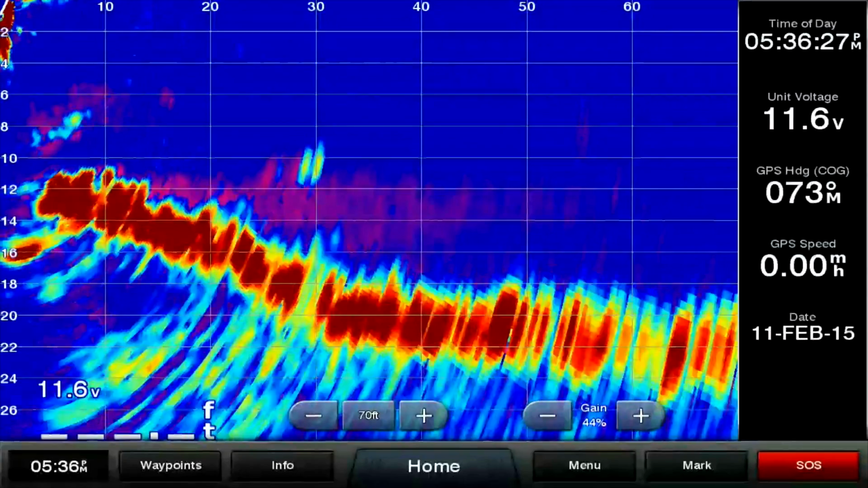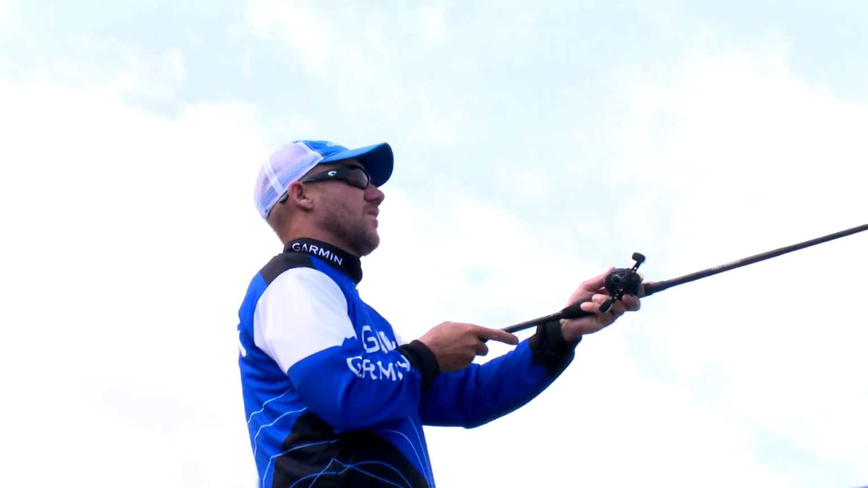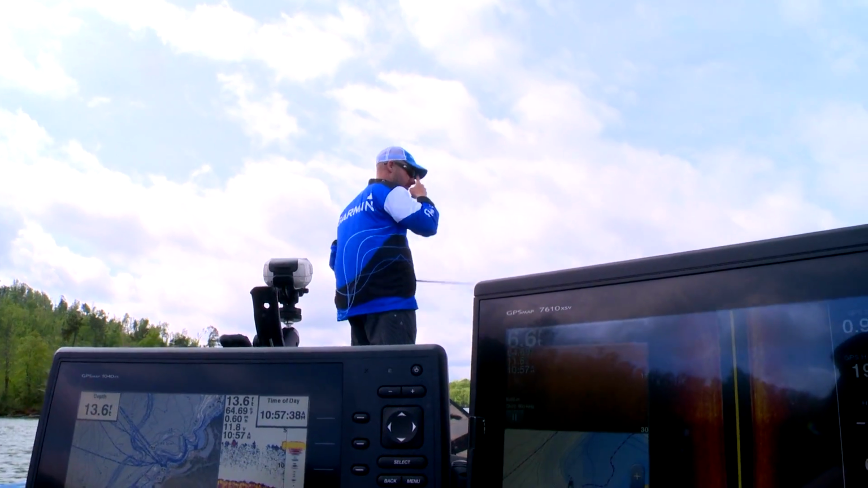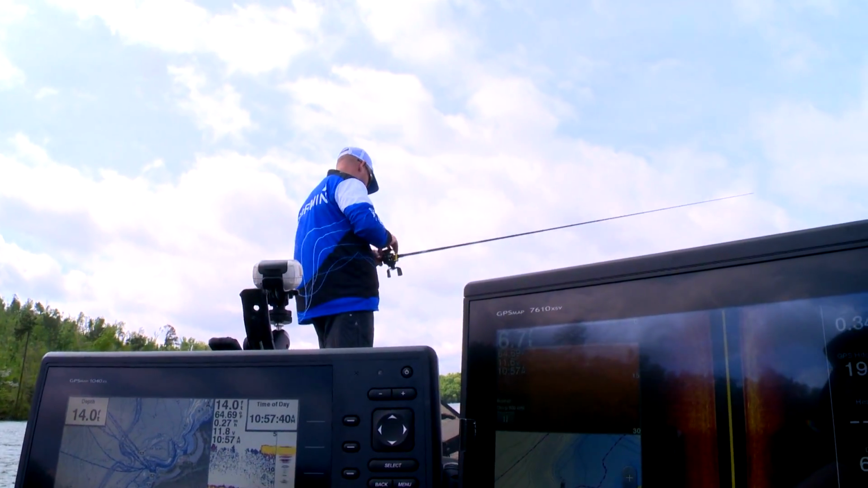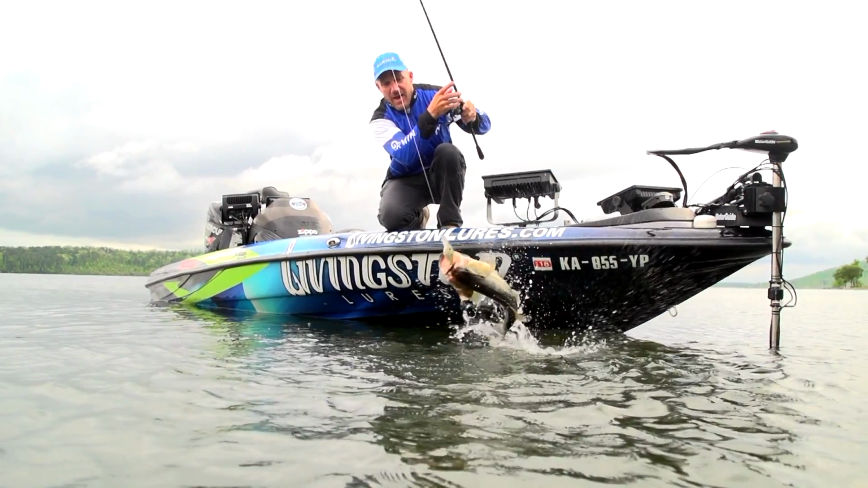And you can see fish when they're on the screen and see which way they're moving. That type of technology has never been seen before, never been done, and to have that in the fishing world is just so exciting.